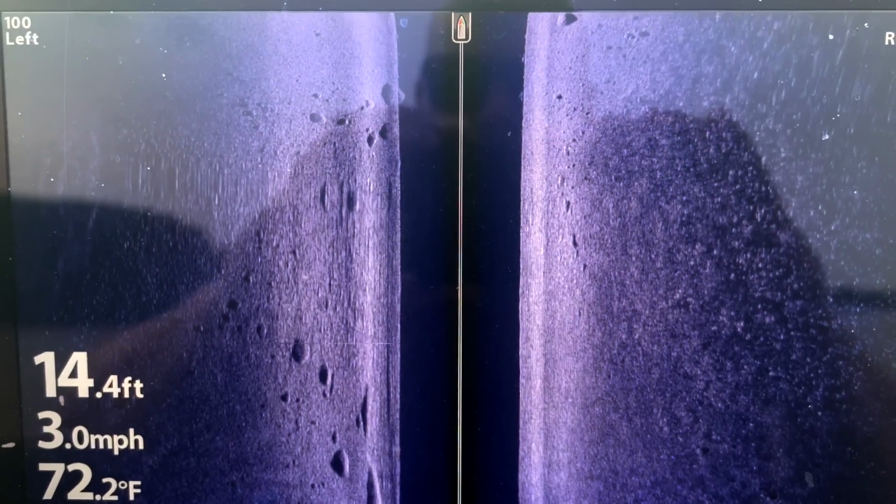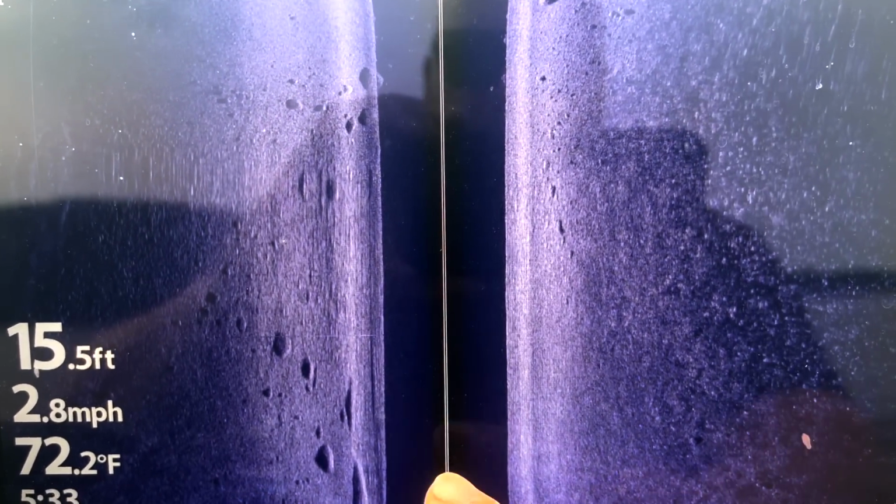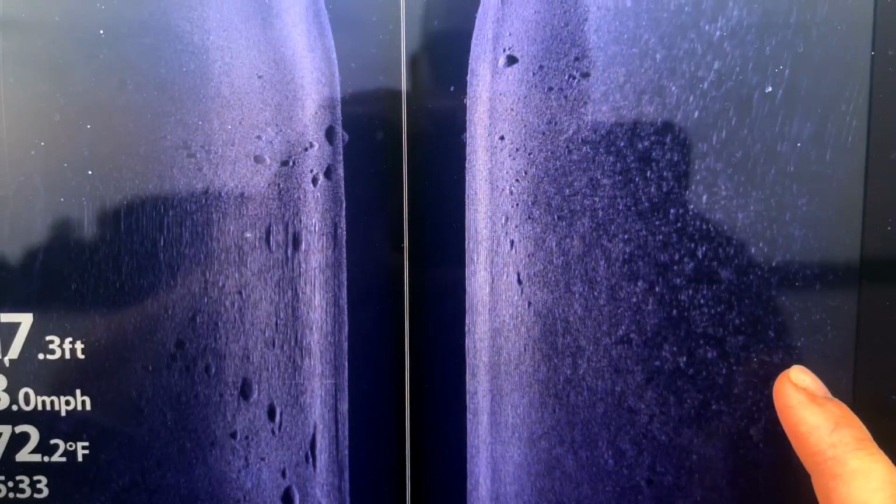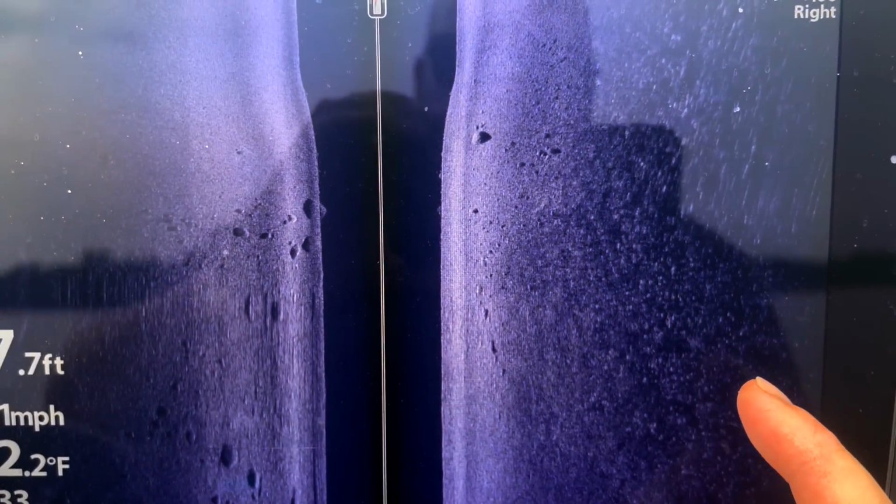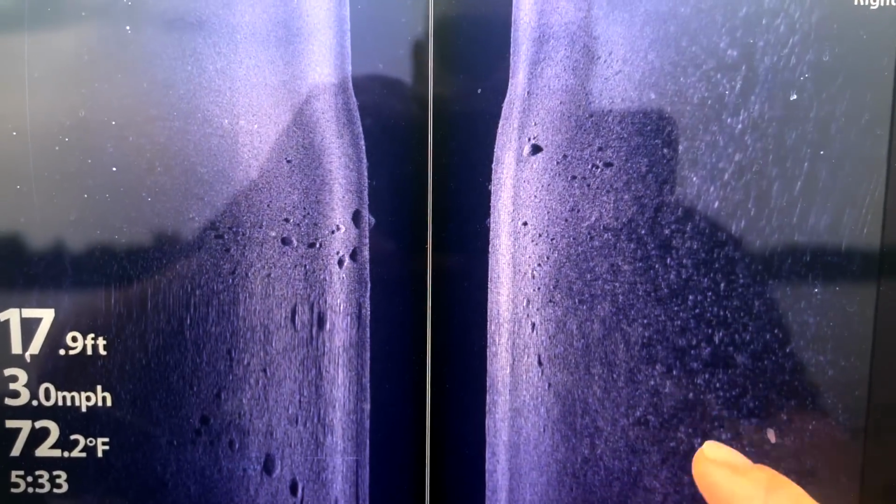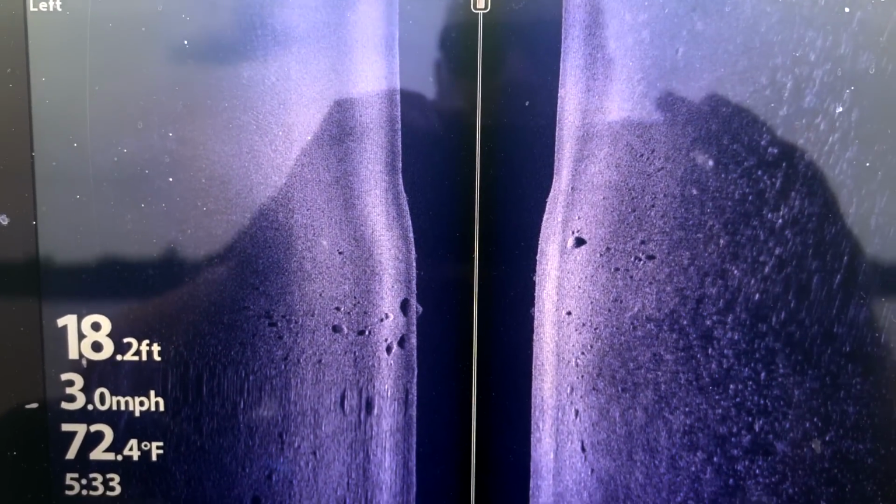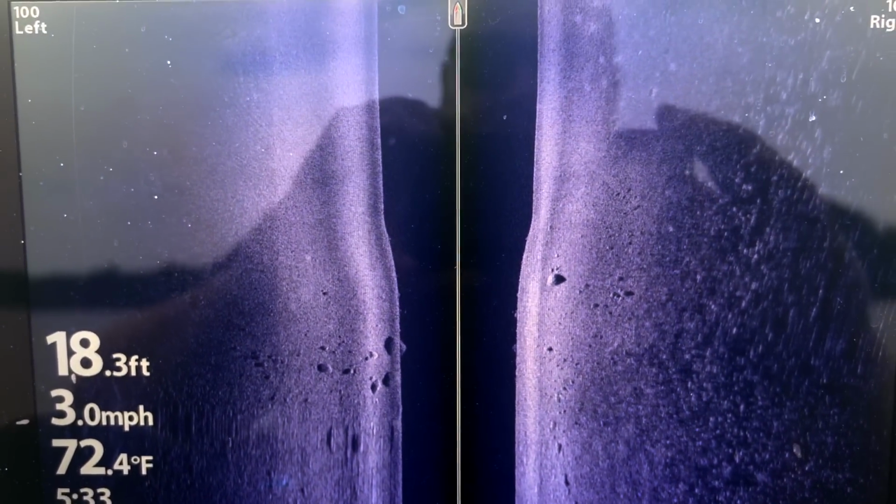I don't know exactly how we're going to catch them, but we're going to snoop around here and see what we can figure out. This is where we're starting. Got big boulders out to the left, a little bit of scattered gravel, and all this over here is weeds. Anywhere where you've got multiple things like weeds, rock, and sand all meeting in the same spot, money.